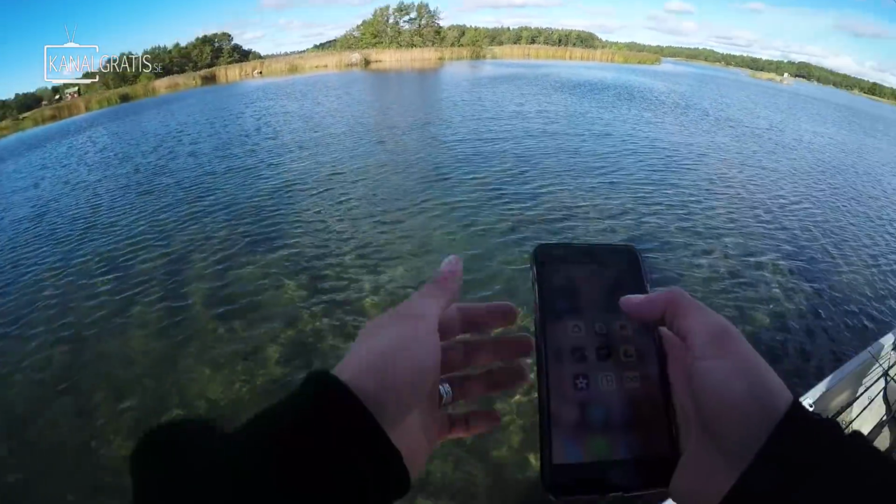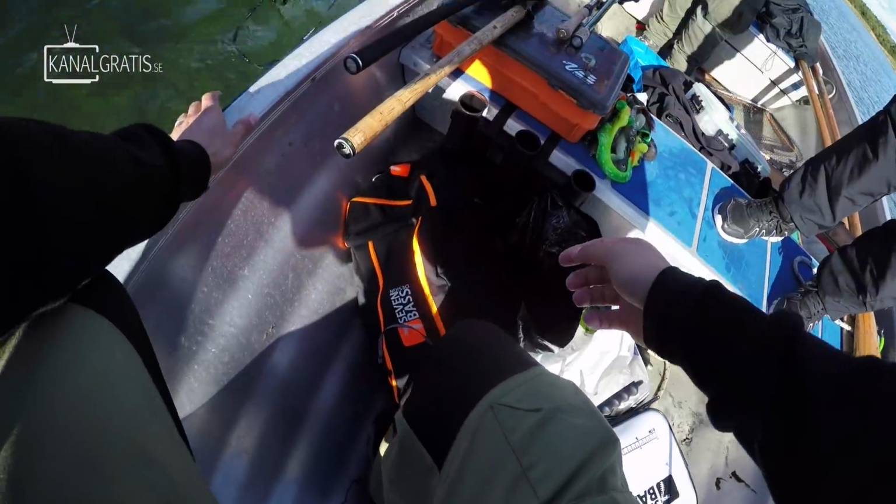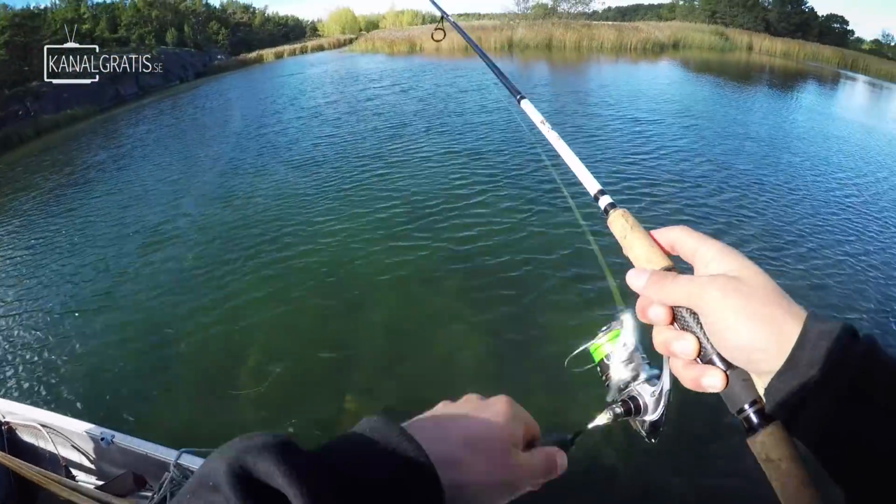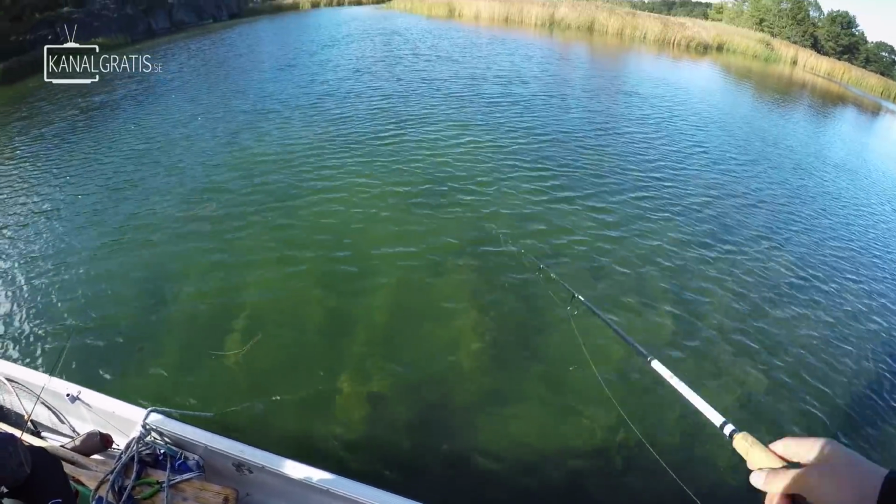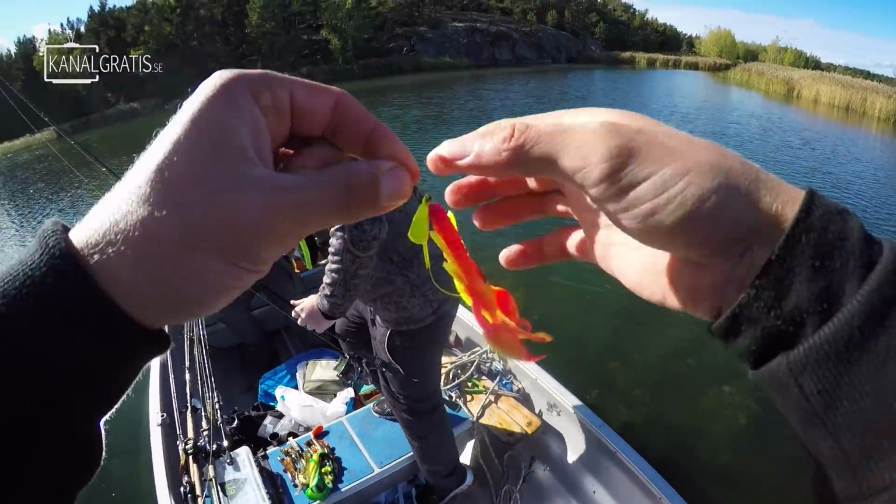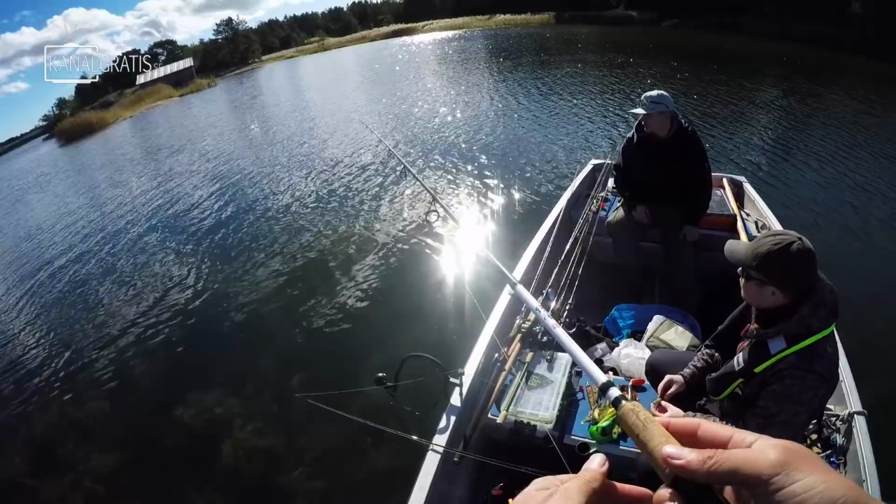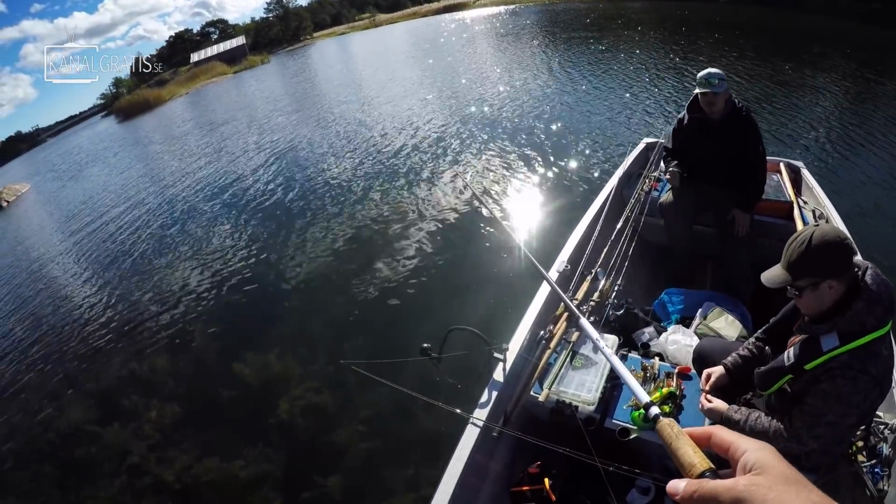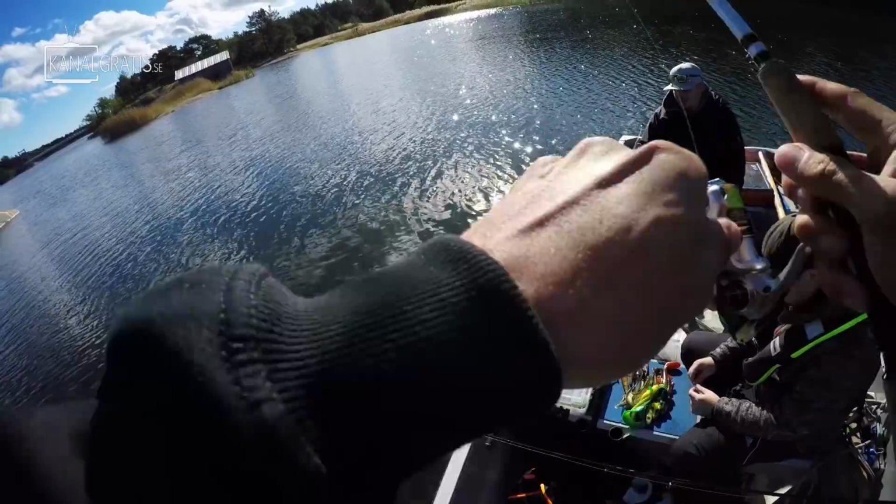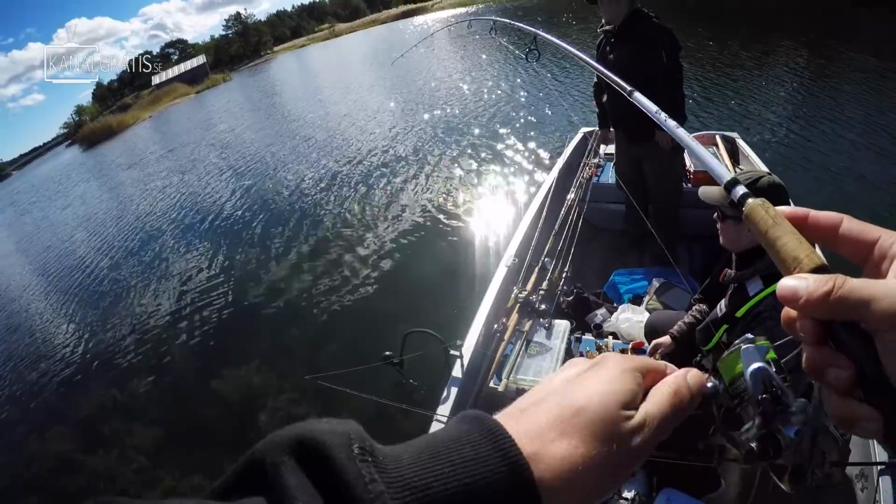I still haven't caught anything so far. We have 1 meter of water, 14 degrees. Fish on? Oh. Fish on. First cast with a craw. Ha! Crazy. Pike.